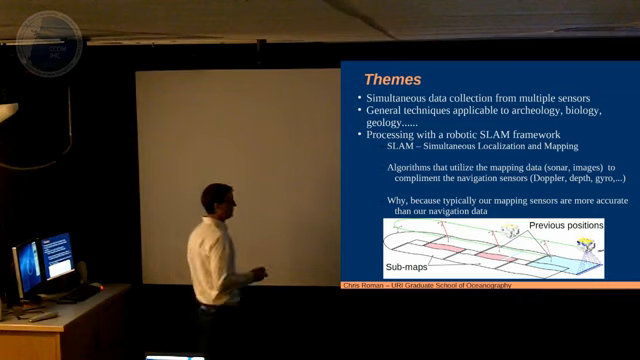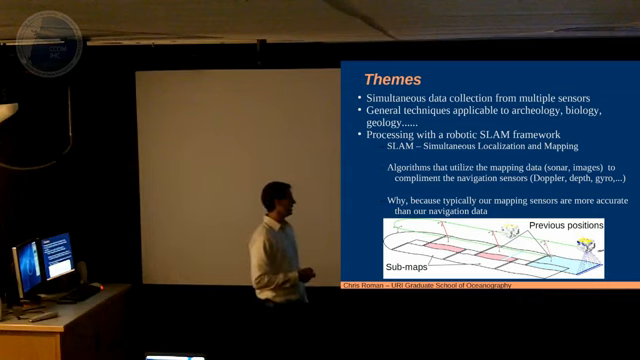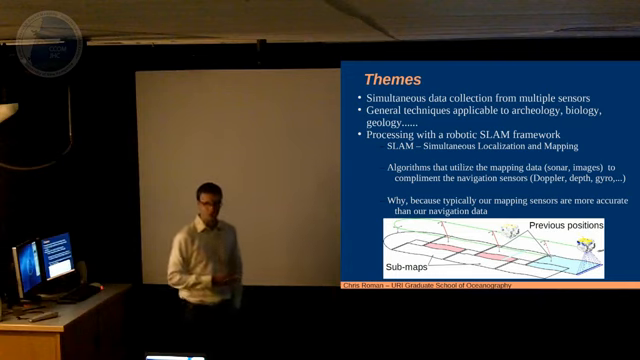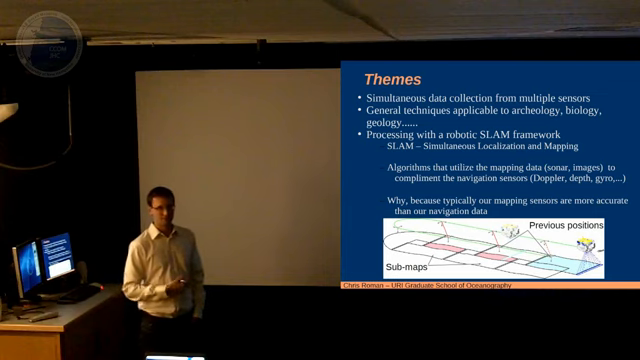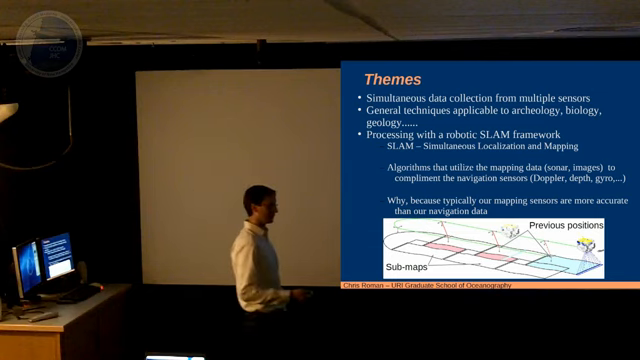And the answer why is because typically when we start getting down to these sub-centimeter, centimeter level resolutions, your mapping sensors are pretty good and your navigation is pretty lousy. Basically, it's a hard thing to know where you are underwater. So quickly, your navigation pollutes the sensor you just spent a lot of money buying, and you're going to combine that data with some cruddy navigation and get a cruddy map.